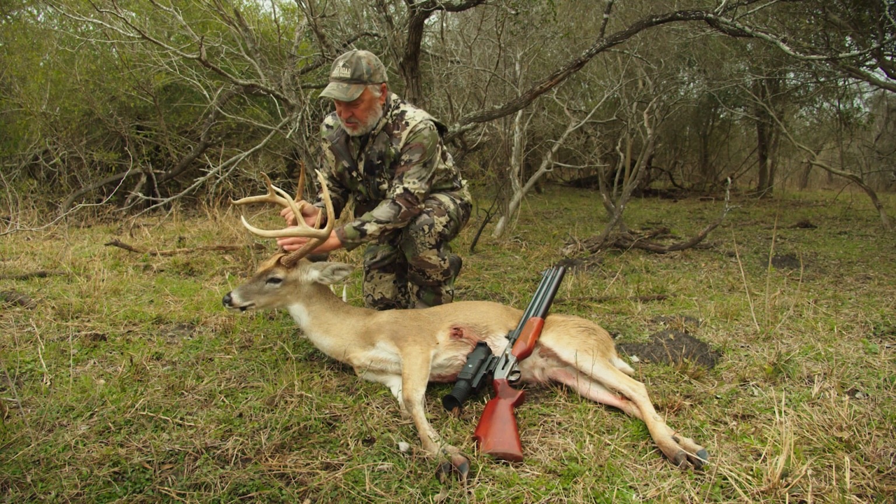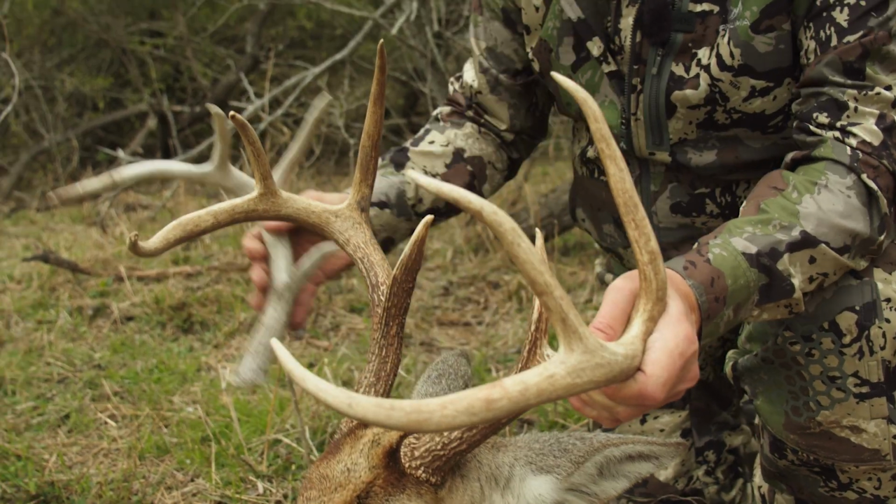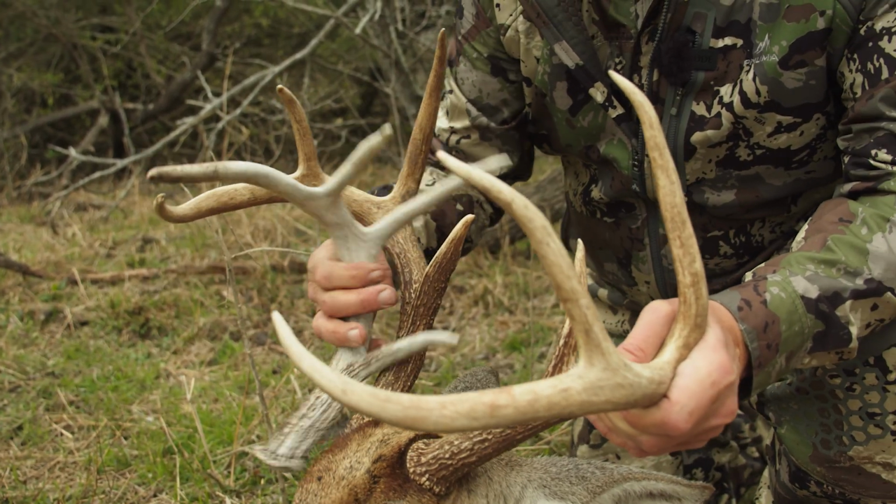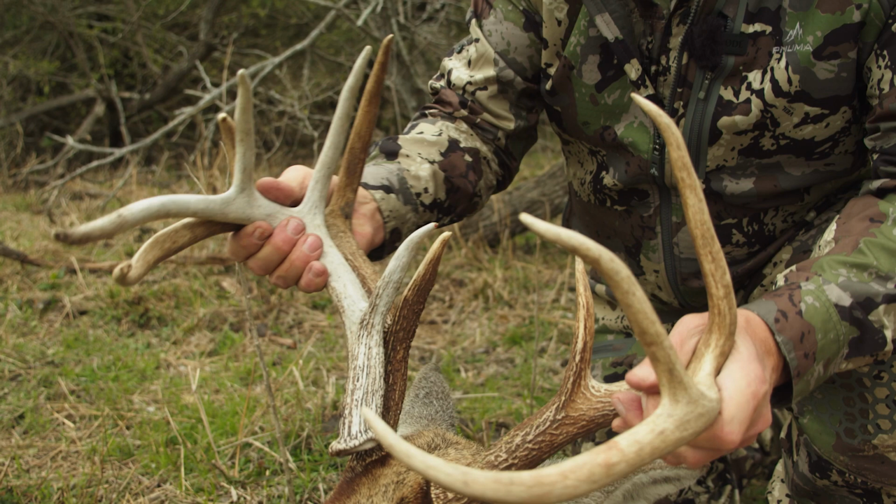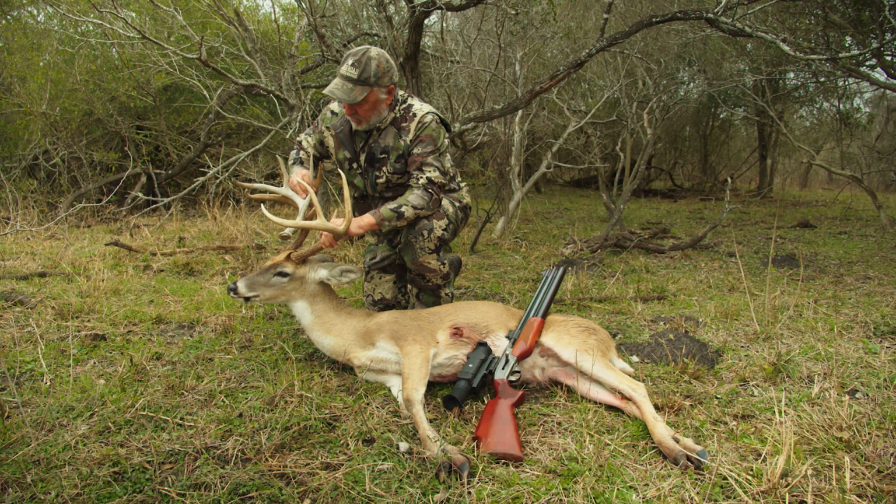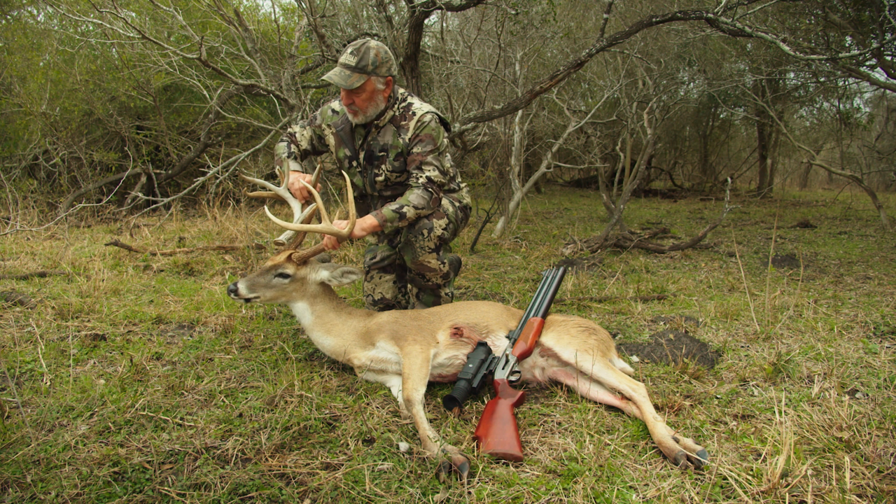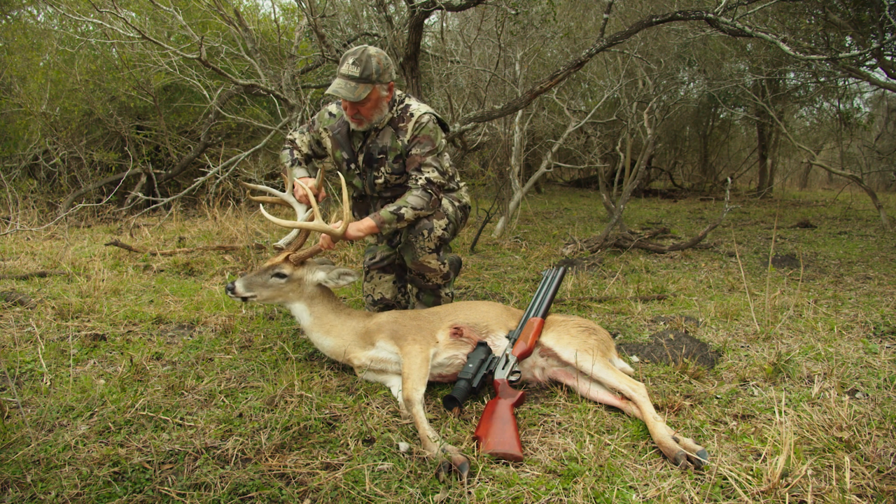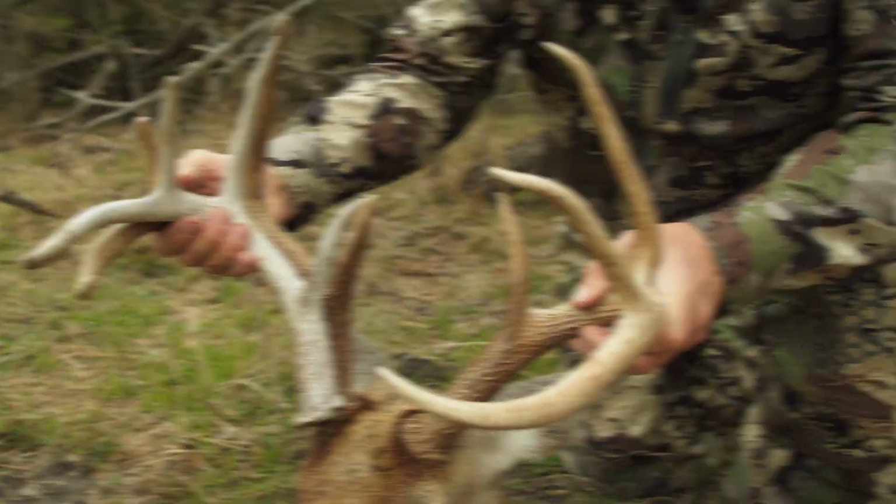Okay, I want to show you something that I found while walking over to recover this buck. I found what I believe is the shed antler from the year before. It was 100 yards from where I found this guy piled up, but it's exactly the same. I mean, look at that. And if that's not a good reason to take management bucks, I don't know what is.